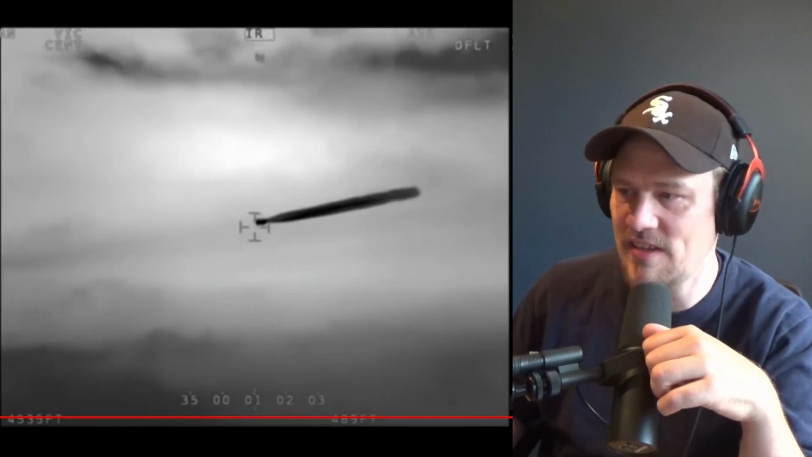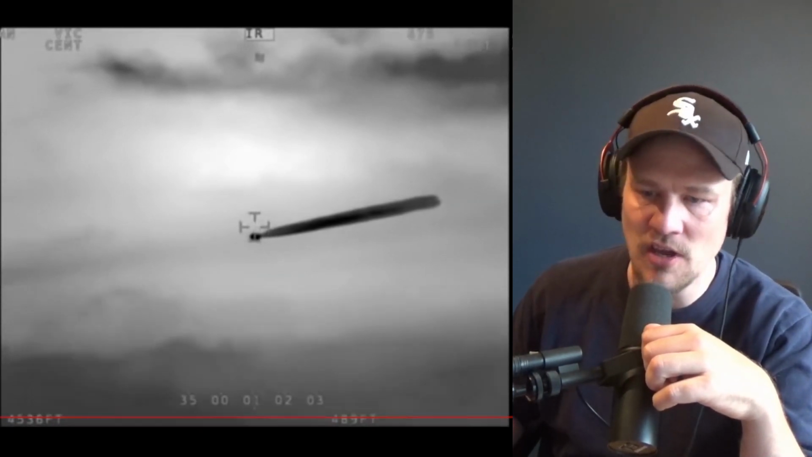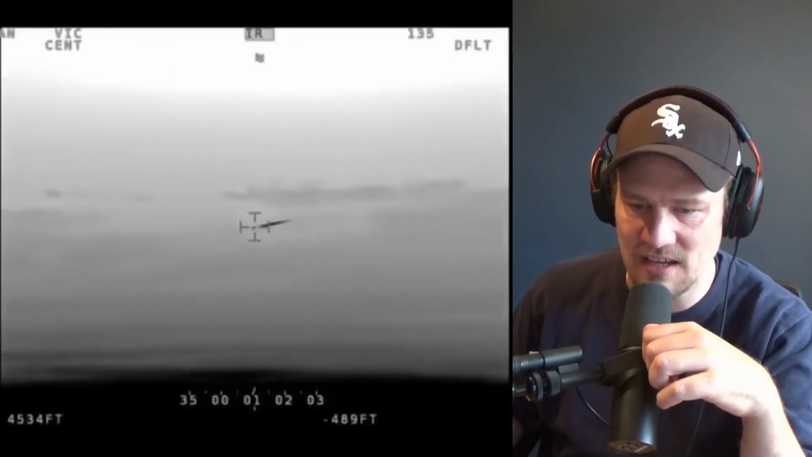And then the contrails. You might say, well, hold on a second, monkey. Contrails. We saw the object kind of passing gas. What is that? Contrails happen at like 30,000 feet or above. We don't get contrails at this height, at this altitude.